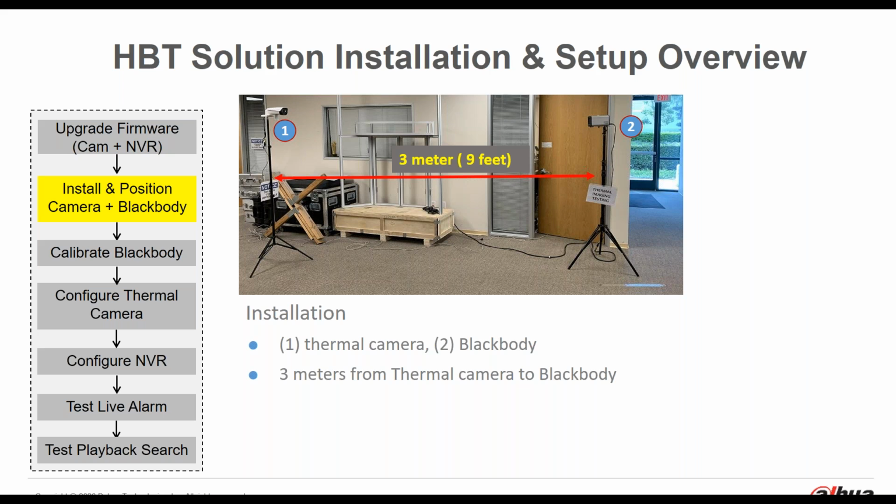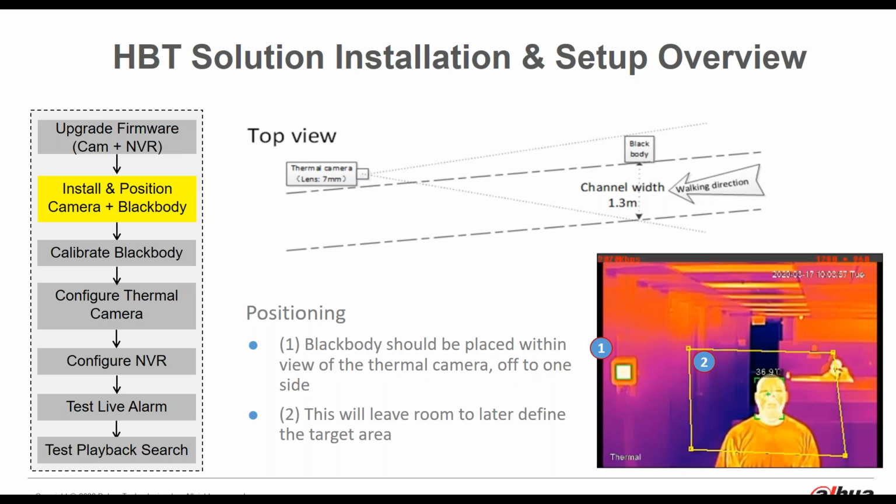So as Jennifer mentioned, for installation, you would have the thermal camera and the black body device, shown here in locations numbered 1 and 2, and the distance is going to be about 3 meters apart. Now for positioning, the black body module should be placed within the field of view of the thermal camera off to one side. So if you see the item marked number 1 there, the black body is shown to the left-hand side, and then that leaves room so that you can later define the target area that's shown in area number 2.